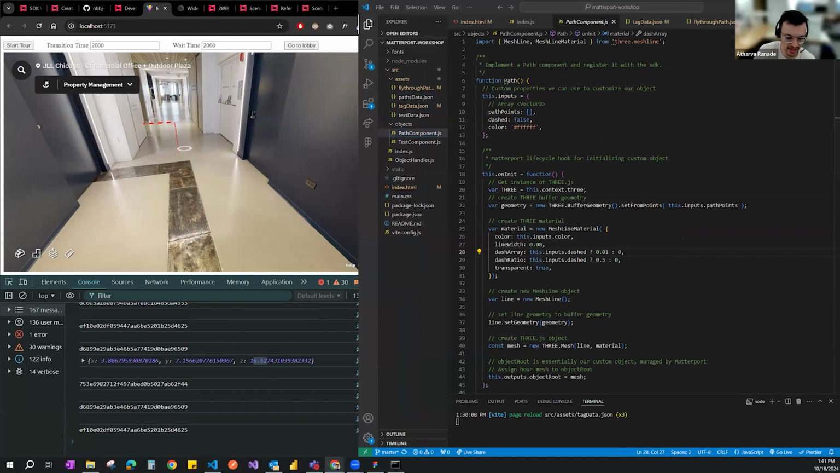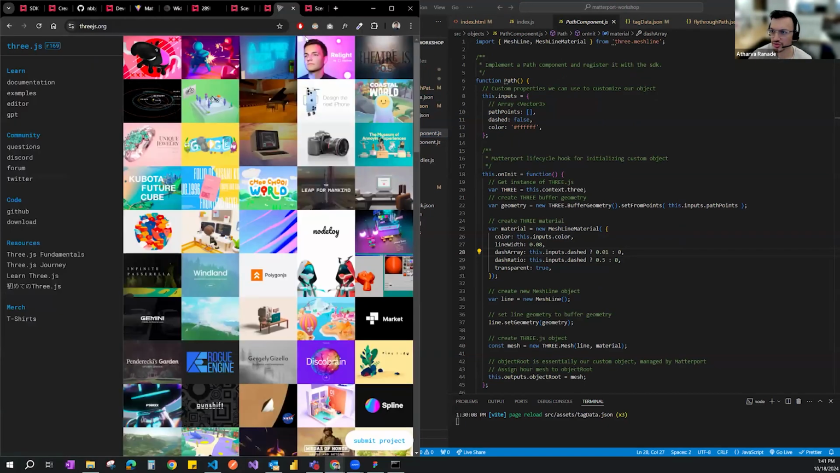So if I go to the path component, I don't want to get into too much detail about the 3JS part of it, but just a quick overview: 3JS is a library in JavaScript that allows you to embed 3D objects onto your web applications. It's well documented. There's a lot of examples that people use to add 3D objects to any of your web apps.